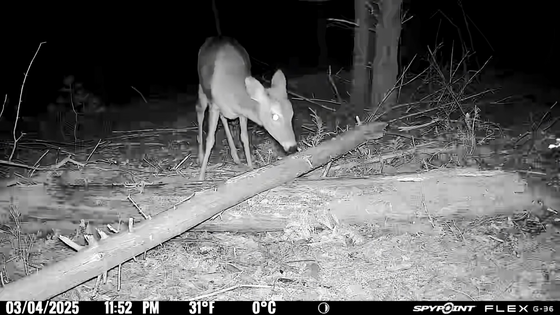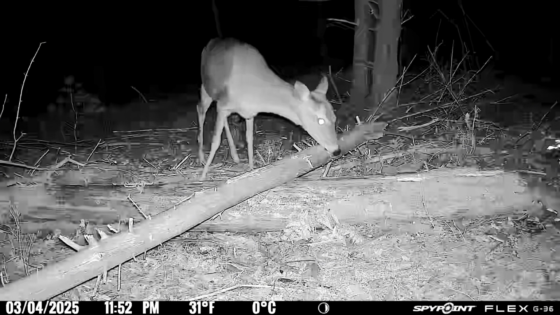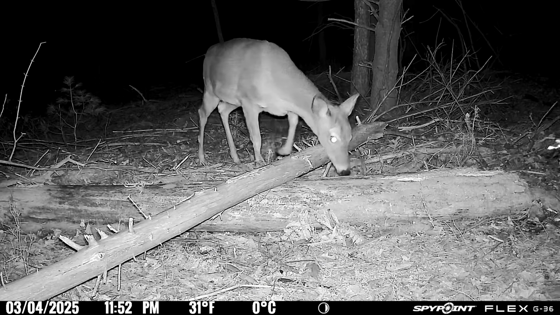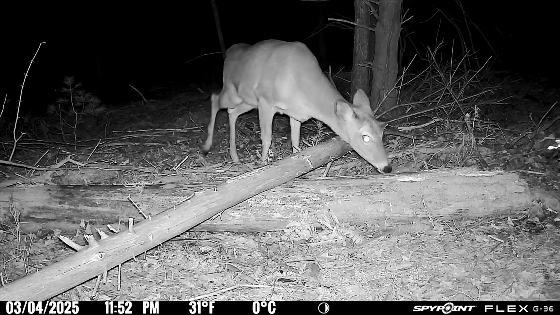This just goes to show how good a deer's sense of smell is. This is on 3/4/2025, and their syrup was put out on 2/17. So this is almost 3 weeks later, and the deer are still smelling the syrup in the area.